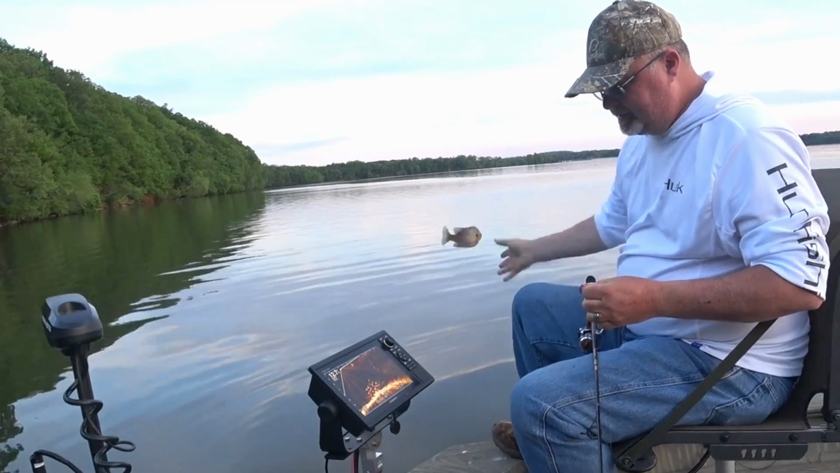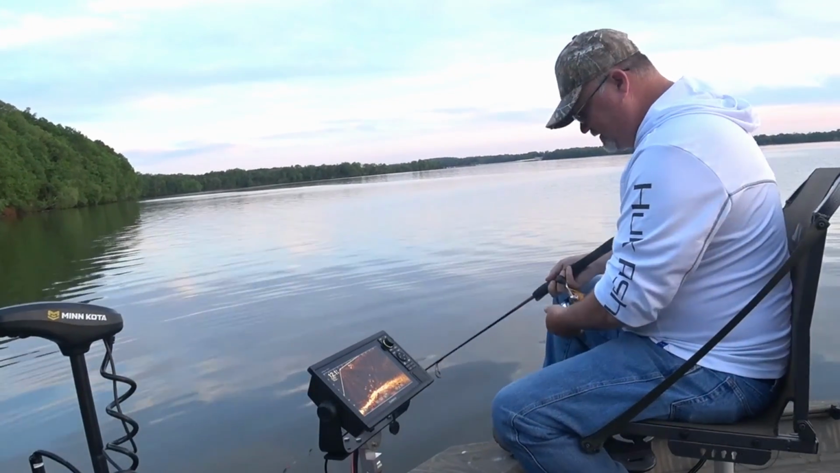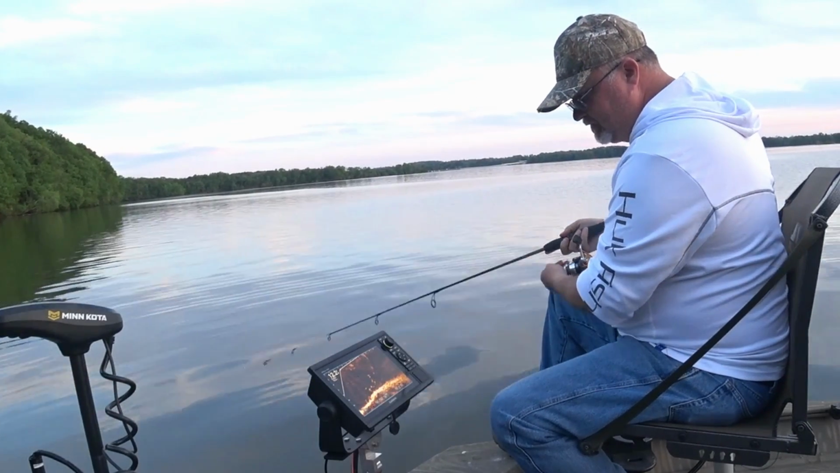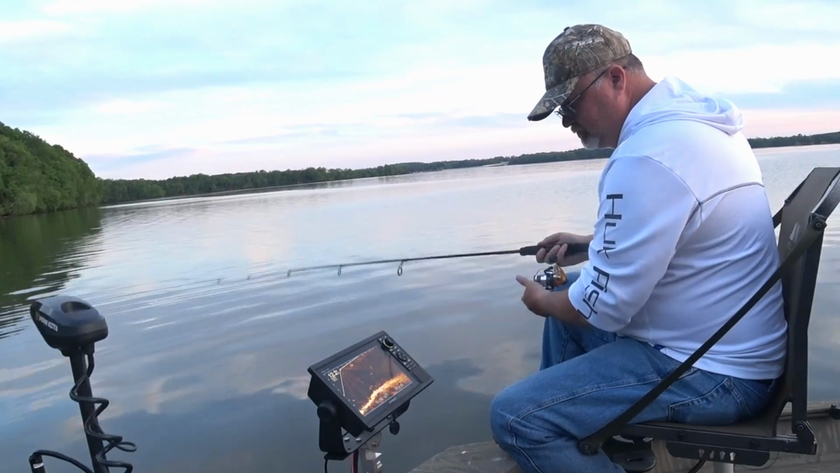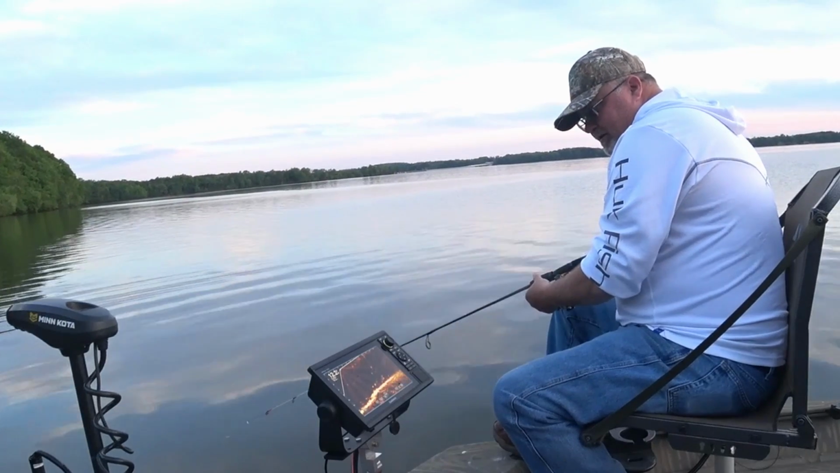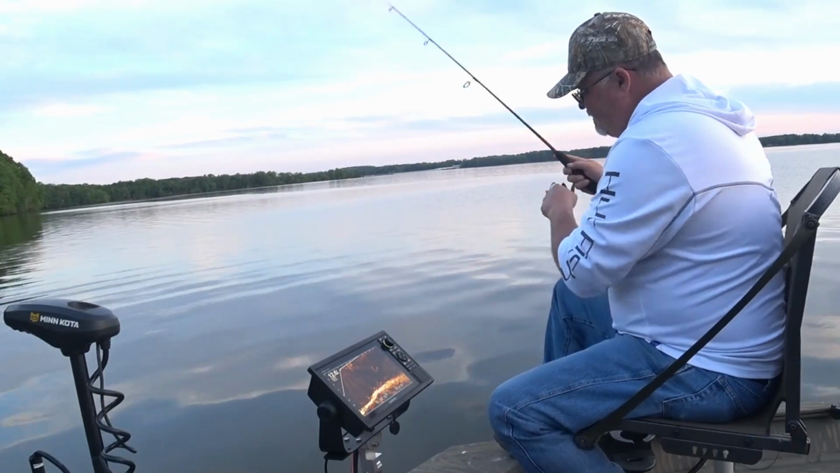Little chunky things. There's a mess of them down there. And if them things were some good hand-sized chunk ones, man, we'd be having a ball right now. Fill the freezer up. Wish I'd have got out here a little earlier, but there he comes.